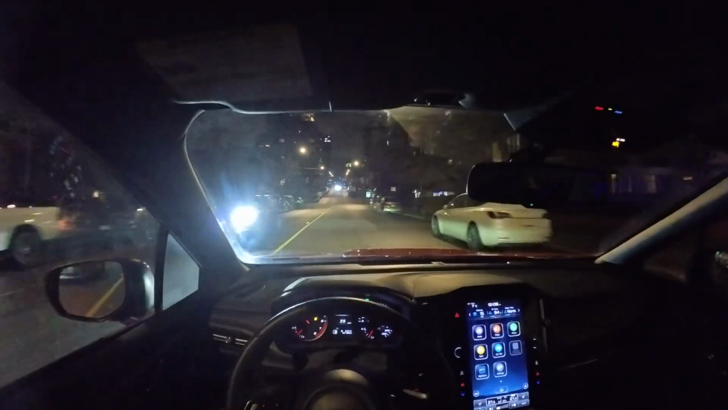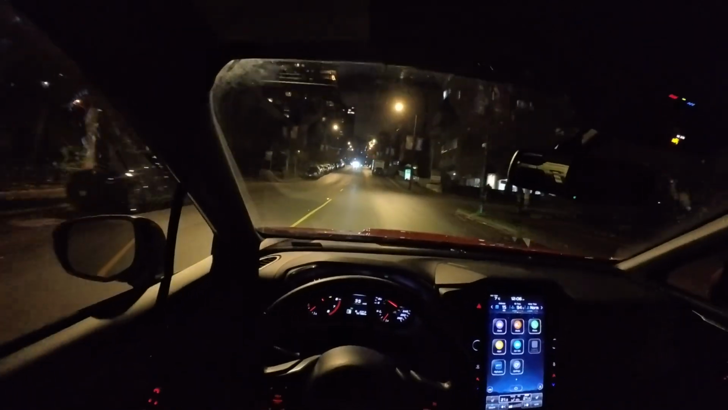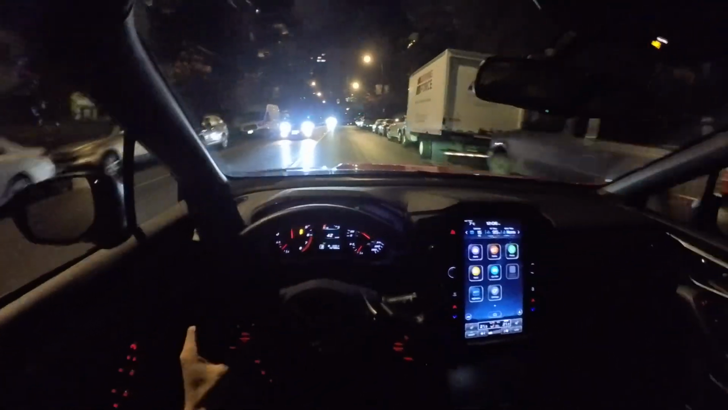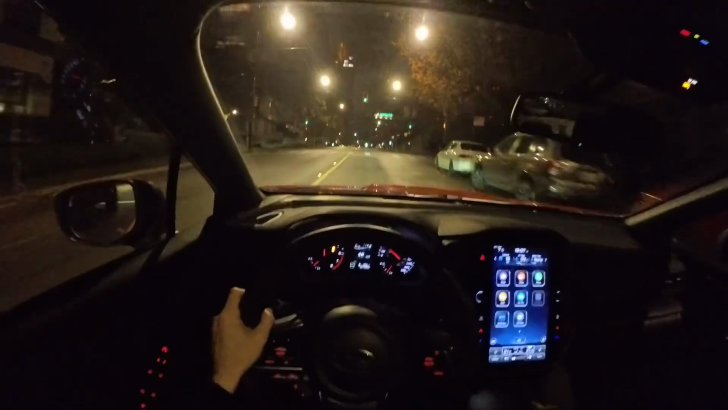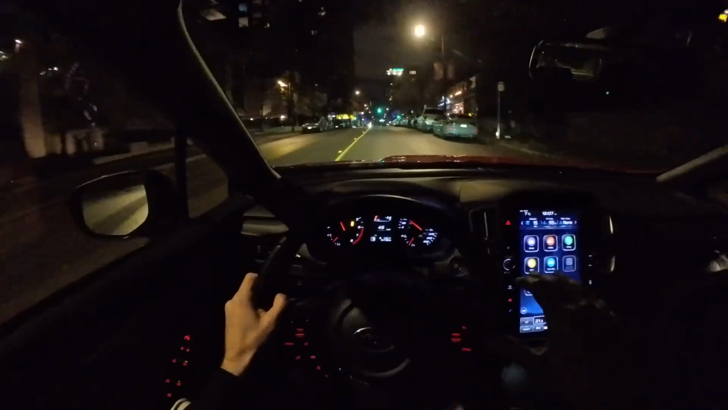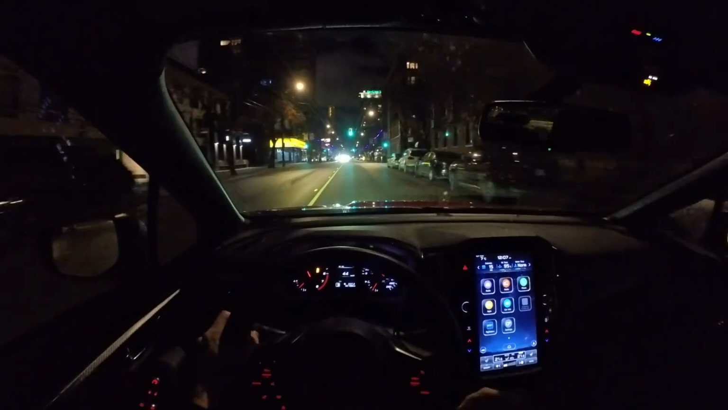You can tell that the engineers have tweaked it a little bit and reworked on things. But even jumping into a stock WRX, I still feel the power. I still feel the preciseness of the steering, and just the feel and the drivability is very good.